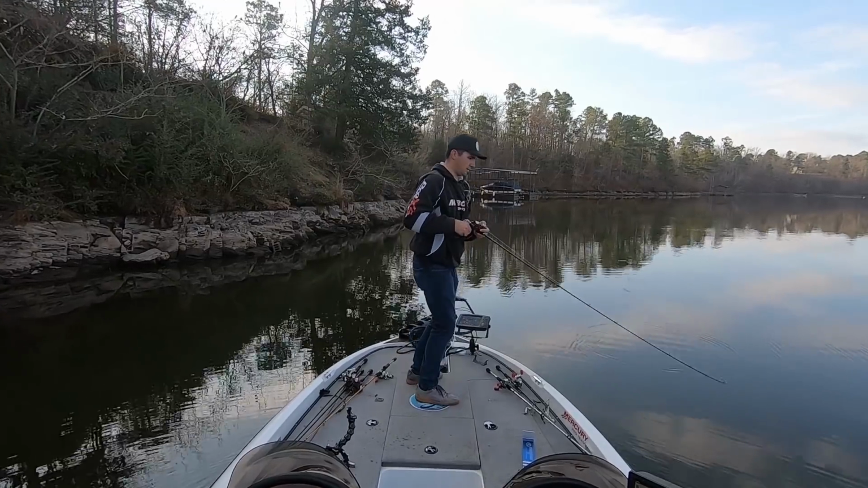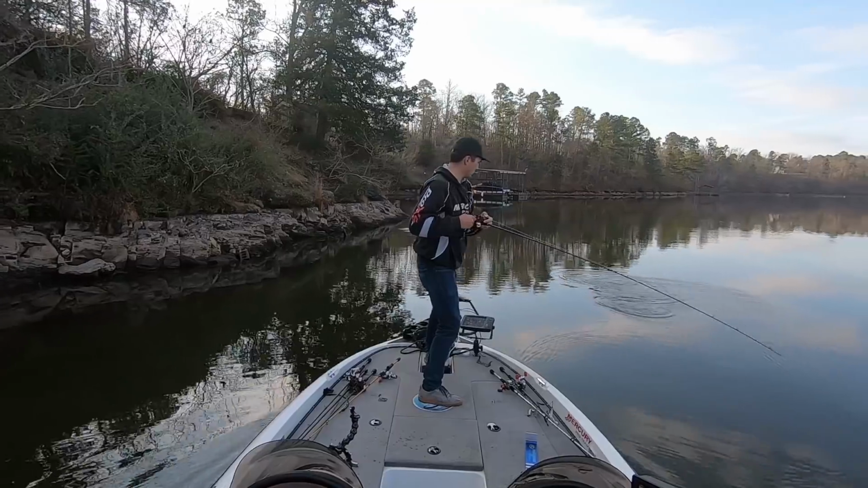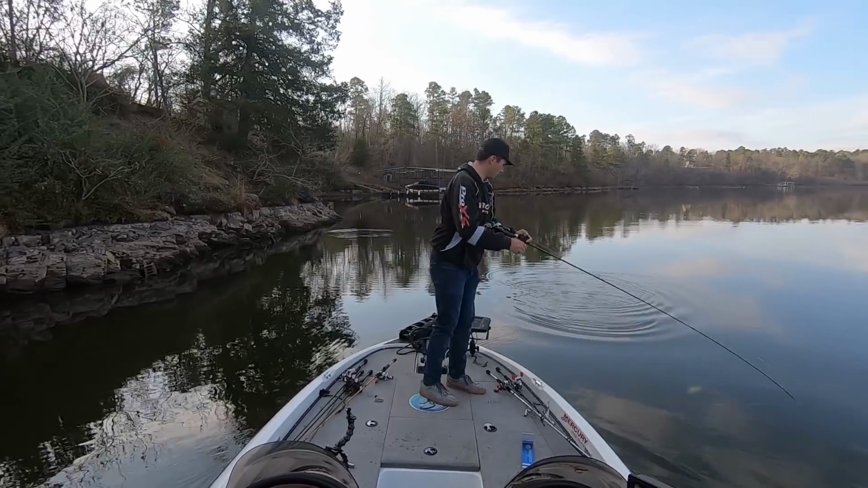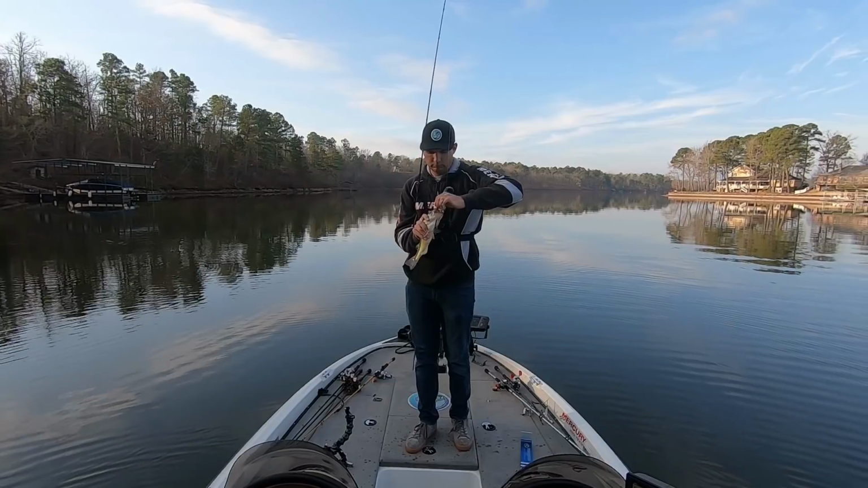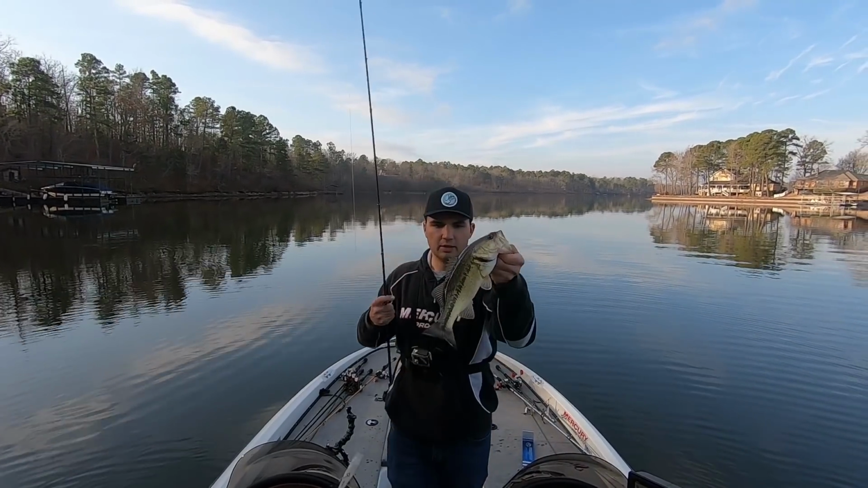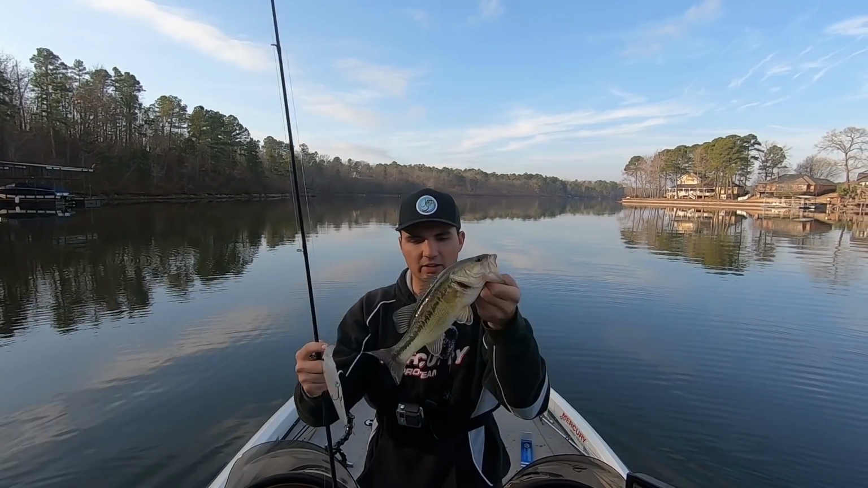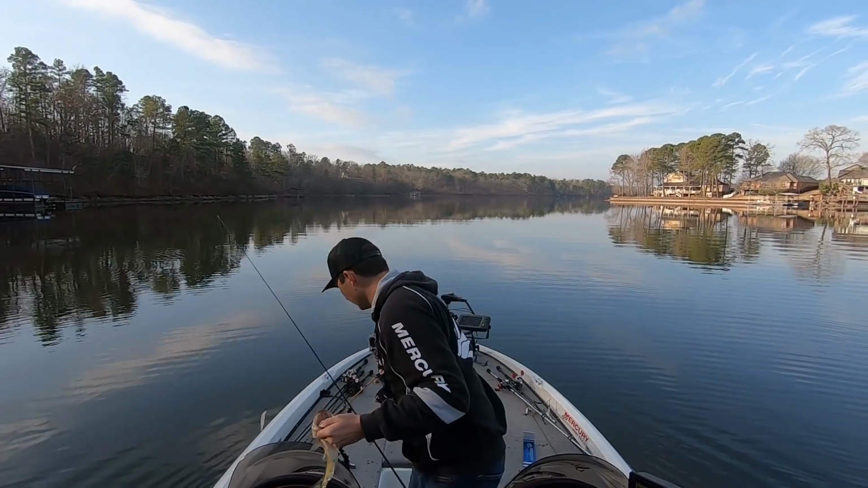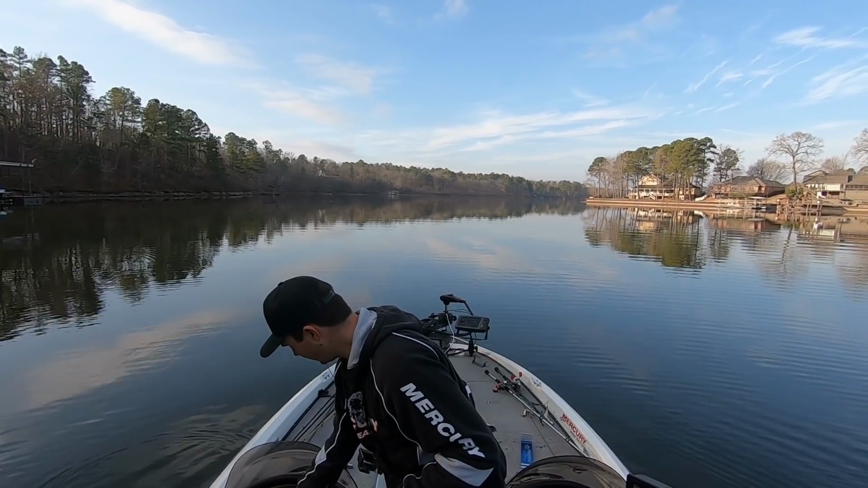Got it. There we go. Number 2 right there. Number 2, same bait, just a Lucky Craft Pointer 100 in the Chartreuse shad color. Let that bait sit down there. Got another fish. Again, not big ones, but putting 5 in the box right now is kind of my goal.